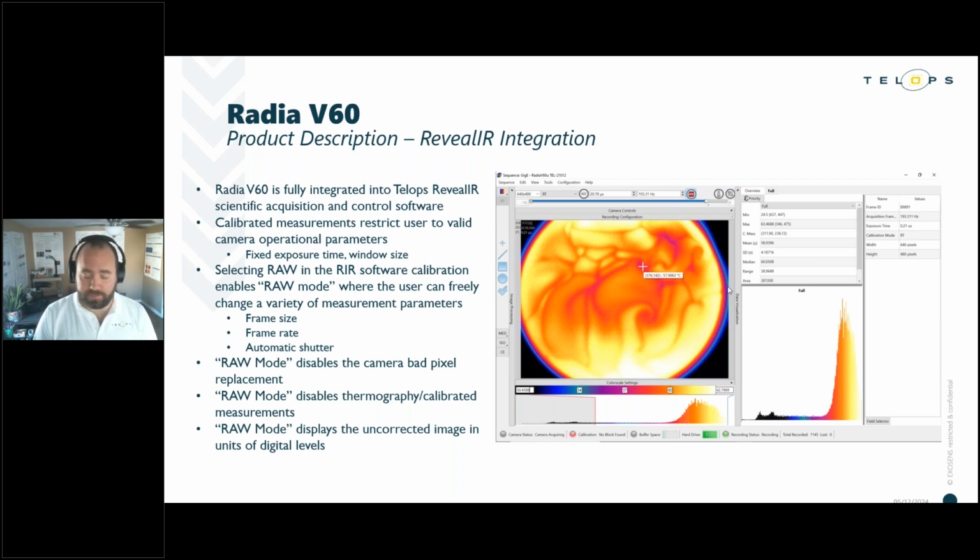time and window size. So we can select the raw mode in RevealIR software, which enables this advanced user mode, which we're just calling raw mode. It's not a very creative name, but it describes what it does. This raw mode allows the user to freely change a variety of measurement parameters at the expense of providing these calibrated measurements.